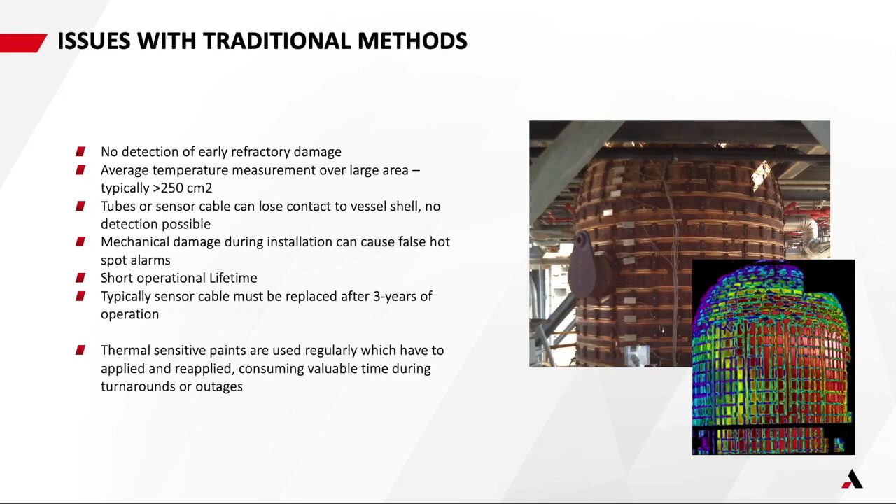With the existing methods, you don't have the detection of early refractory damage. The average temperature measurement over a large area doesn't really give you the type of resolution that you get otherwise with the thermal imaging system.